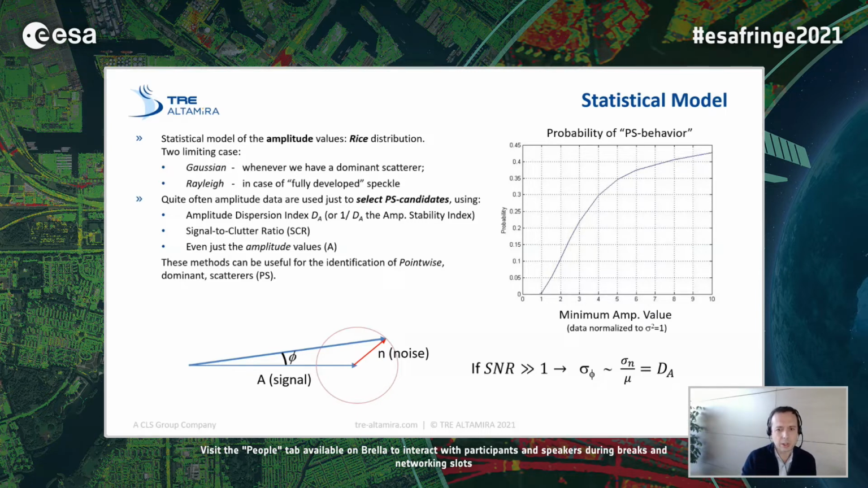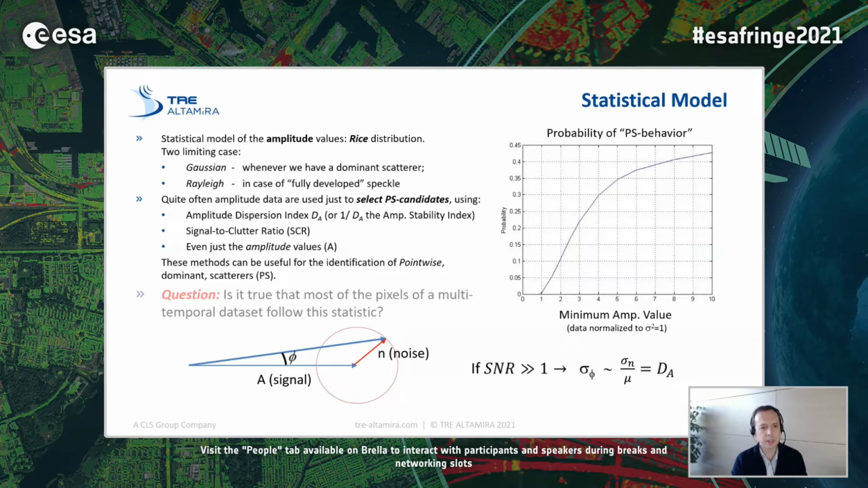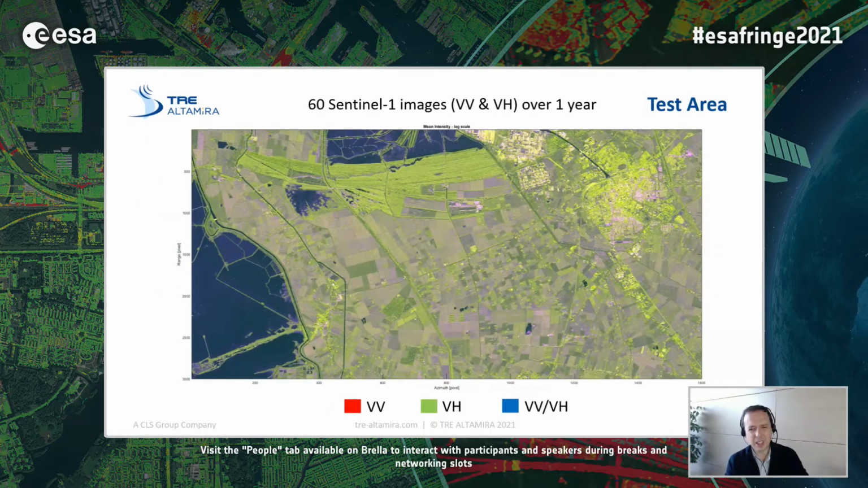So the question now is the following. Is it true that most of the pixels of a multi-temporal data set follow this statistic? We know that sometimes the answer is definitely yes. But let's try to look into the data, and we find something interesting, also to provide more information for quality checks and whatever we have to do typically in a typical PSI analysis.